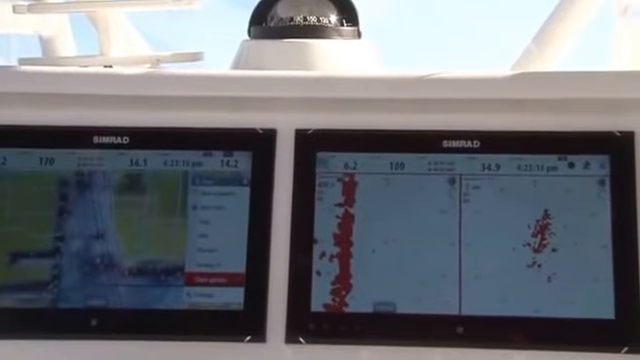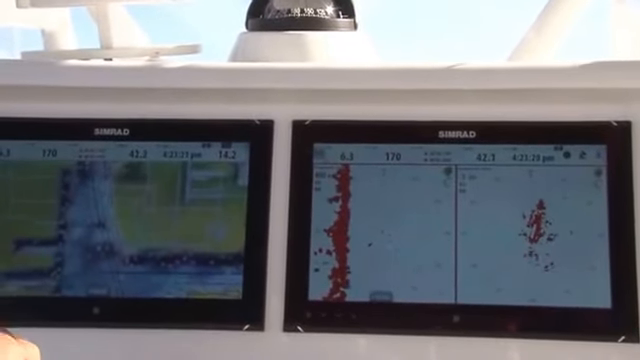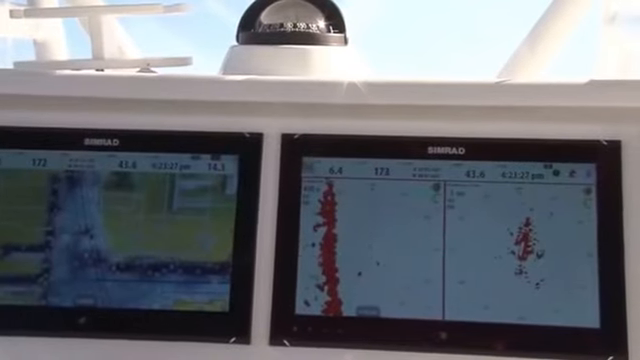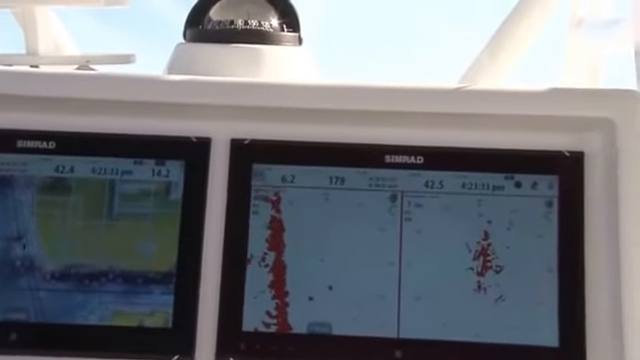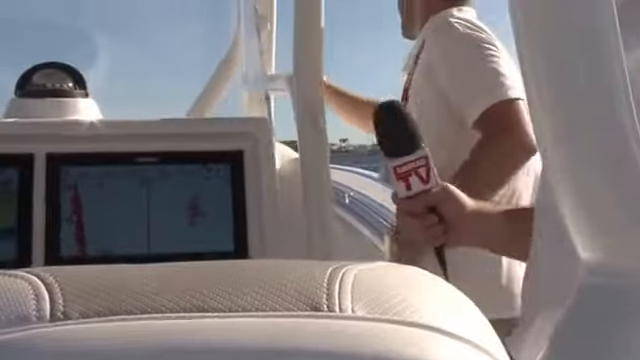So we spent a lot of time designing the black box processor, or the MPU, for the NSO, and we really focused on making it smaller and lighter because we know space is at a premium in a center console boat like this. Can we go up forward and show the installation of the system and see actually how tight the wiring is? Sure.